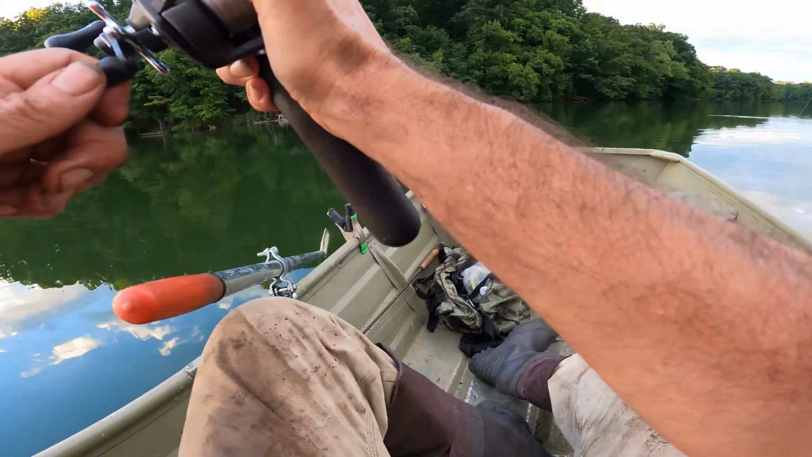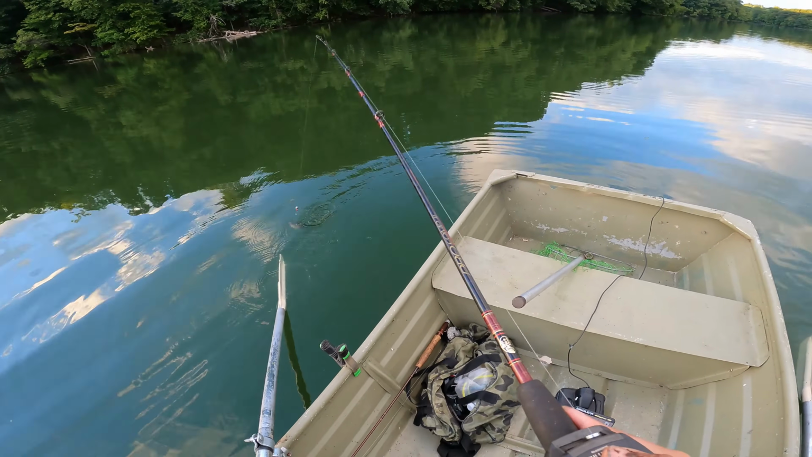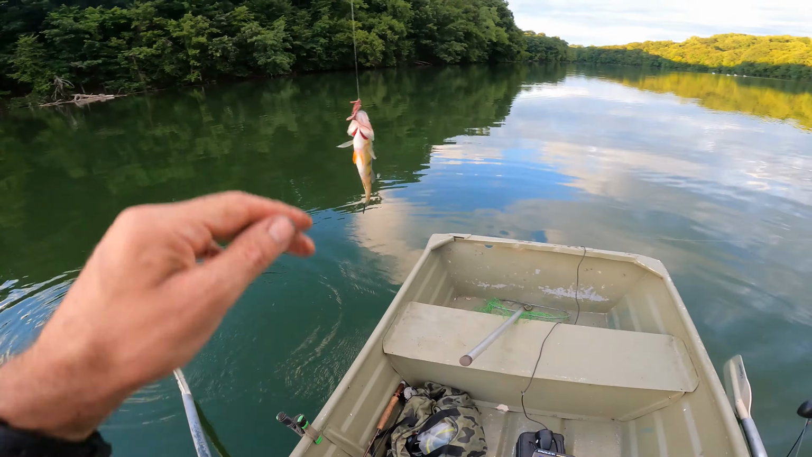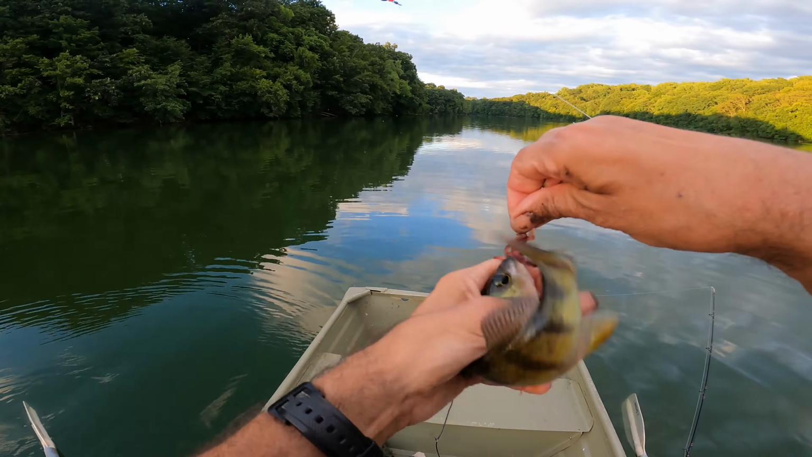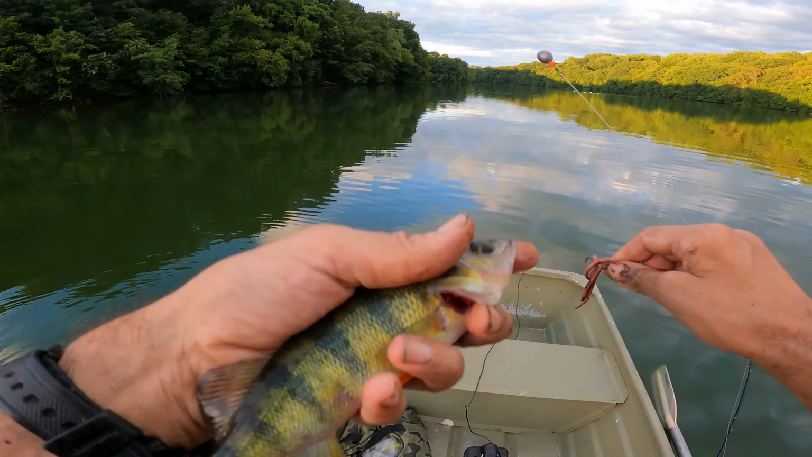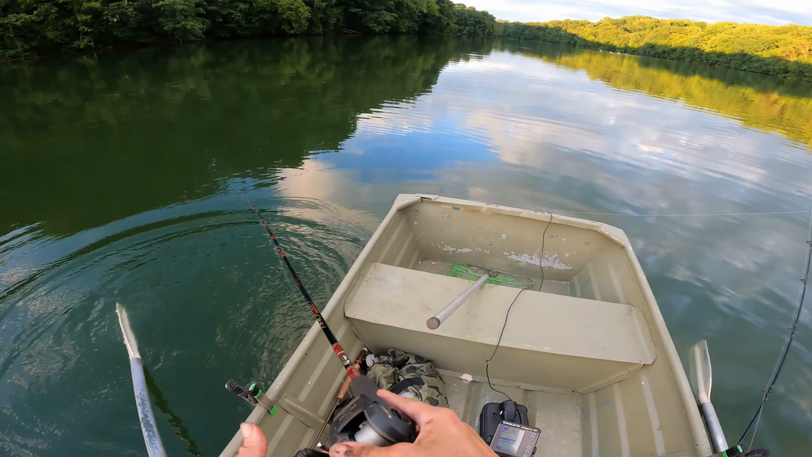We got him. Wow, he's going. It's a fair one. Little guy. Oh, it's a yellow. There could have been a big schooly yellow perch down there. Which means that those thick bands, maybe that'll attract a big old pickerel.